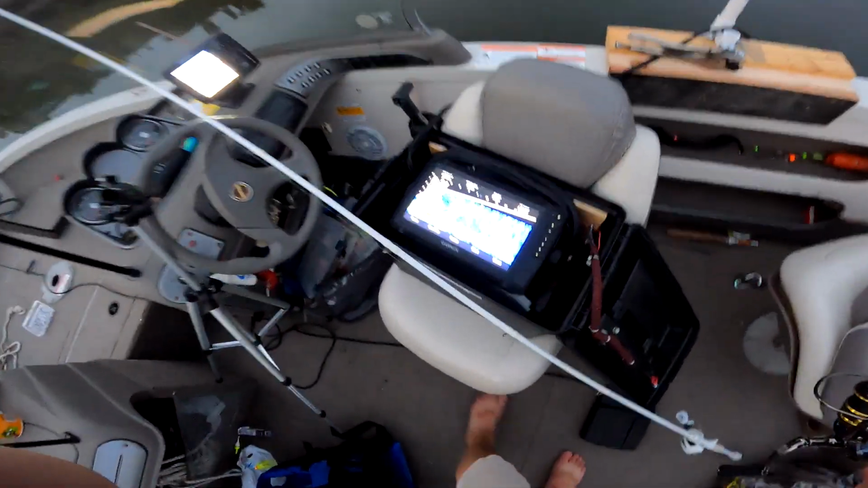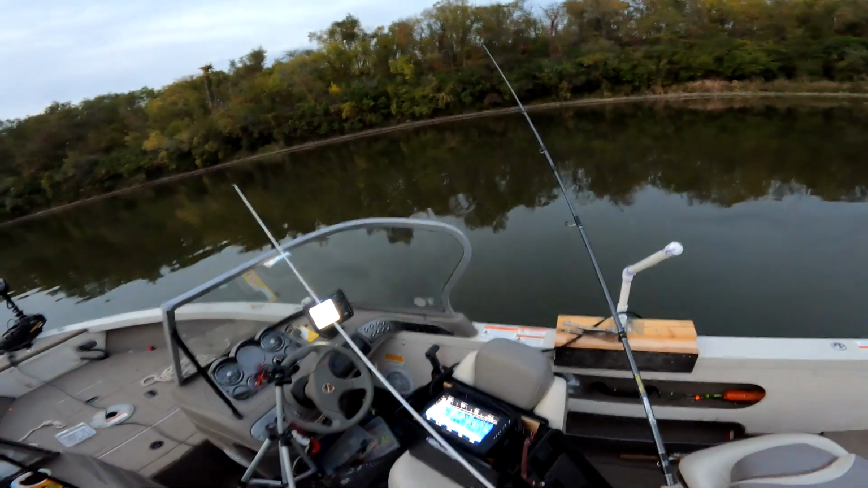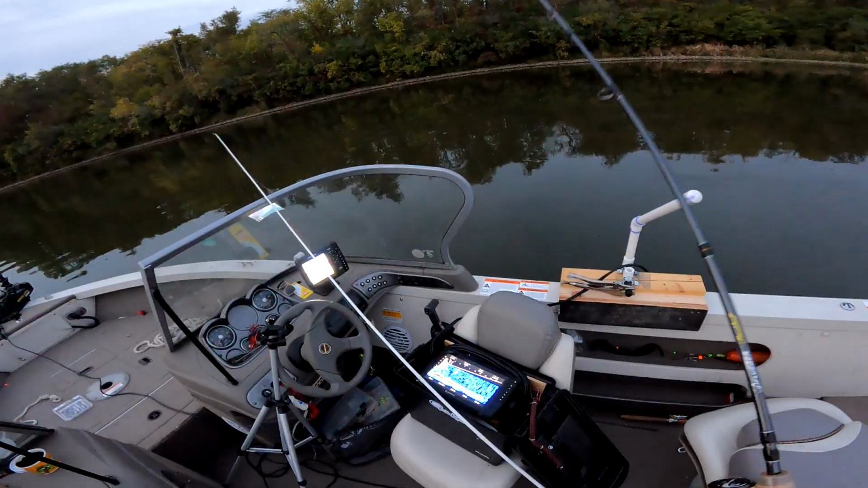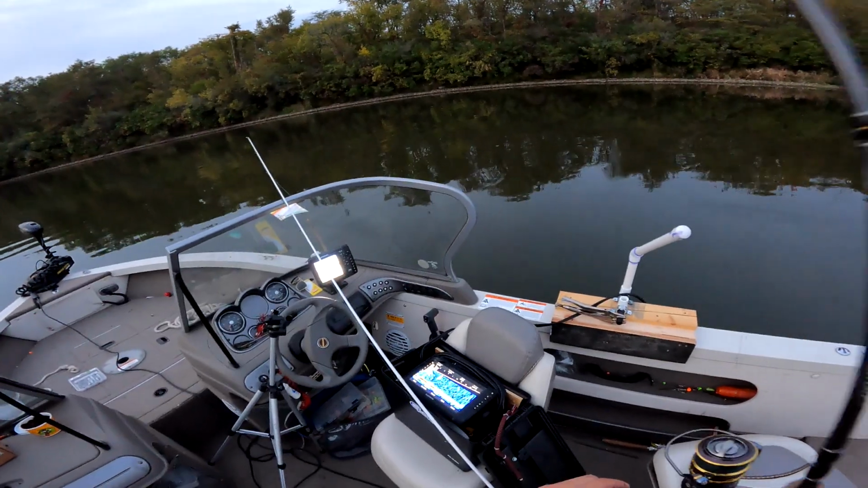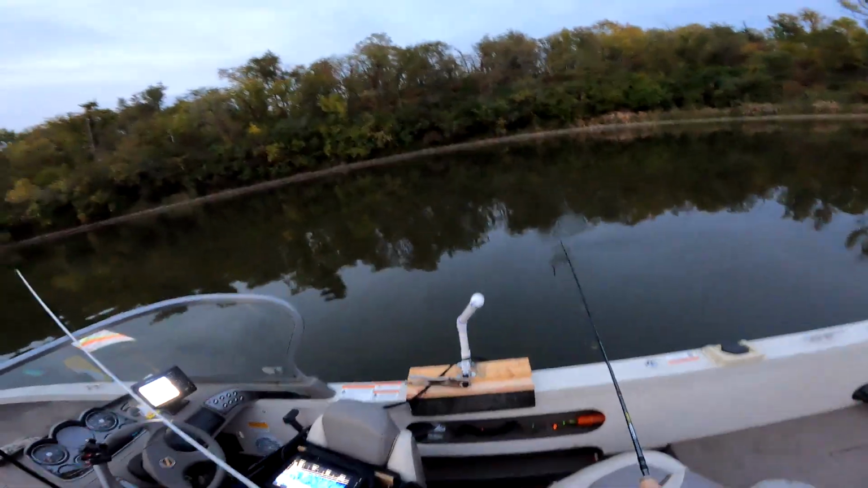Oh, there's some fish loaded in there. Look at that. Those are all fish. I don't know if you guys can see, but there was a ton of them in there. Holy smokes. Do I think they're bass? Not really, no. But if they bite my Senko, I'll be happy. I just want to show you guys a fish so I can go home.